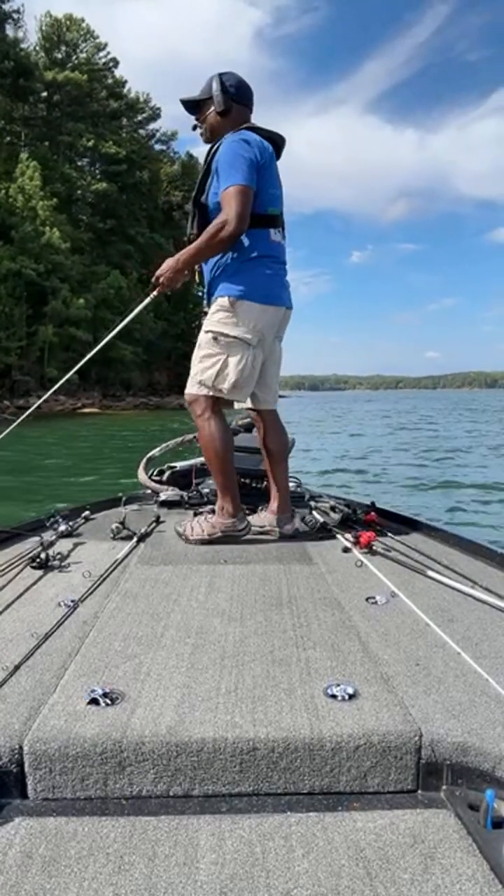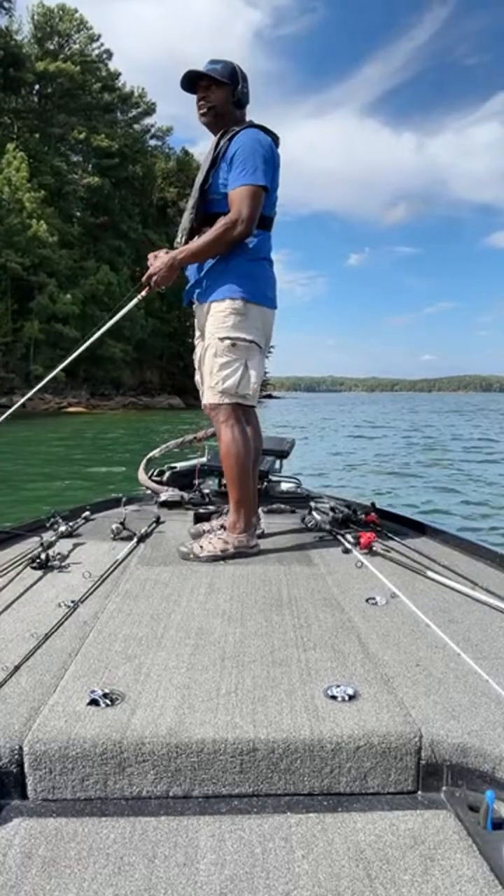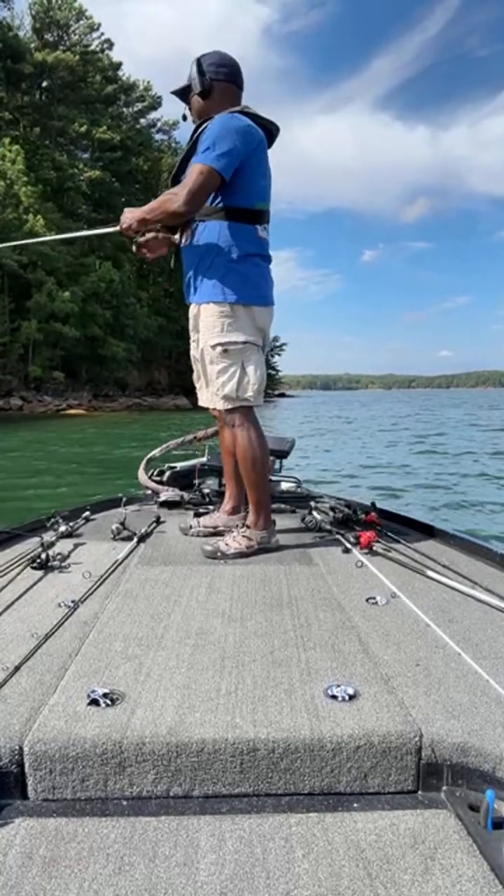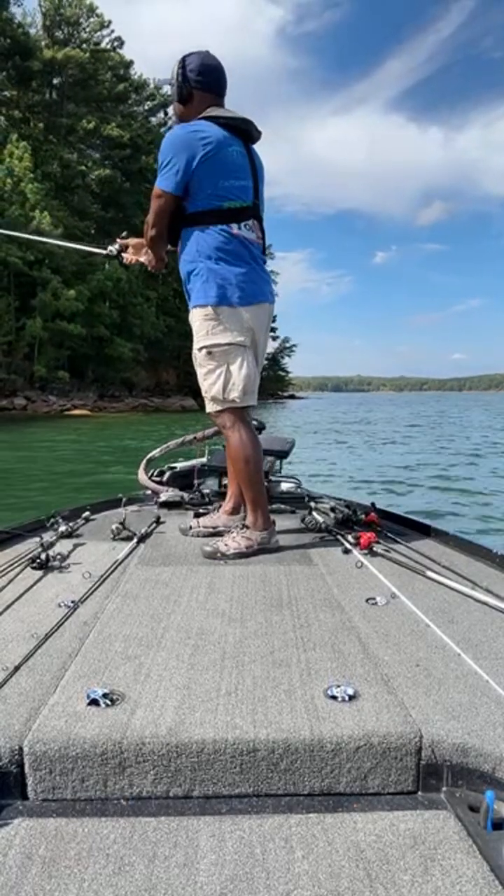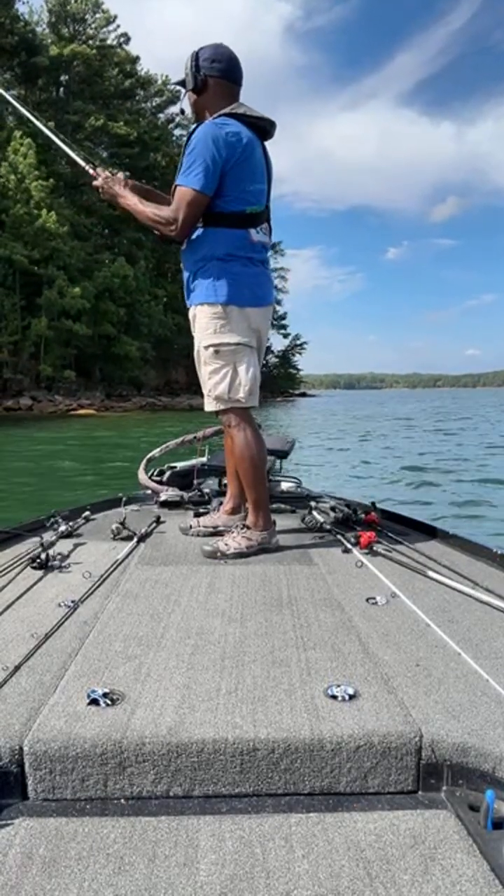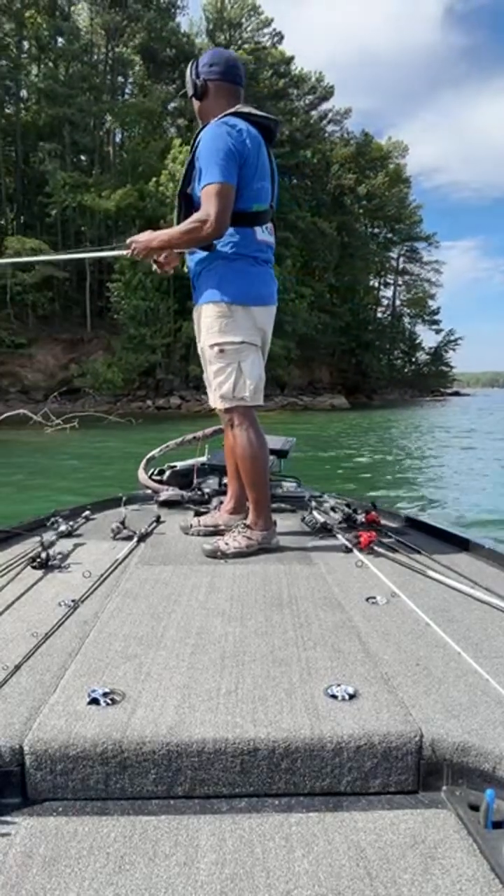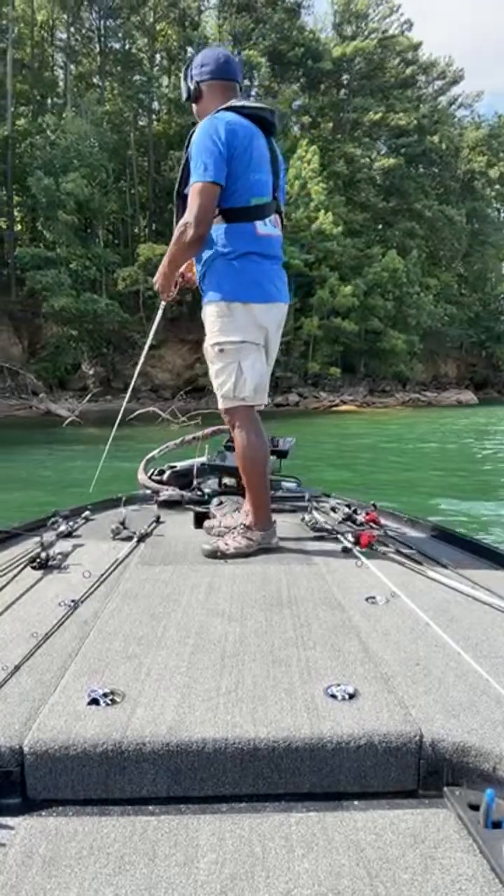All right, so I'm gonna hit spot lock. I have two laydowns over here, so I'm gonna slow down and kind of pick these apart a little bit. So I've thrown the spinnerbait on both of them. Hit one, now I'm about to hit the other one. Bad cast. That cast went directly over a limb. Bam, flipped it over that limb. I don't know if you guys could actually see that on camera.